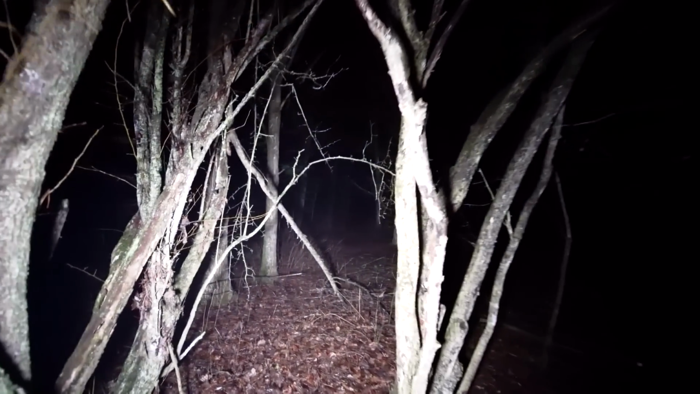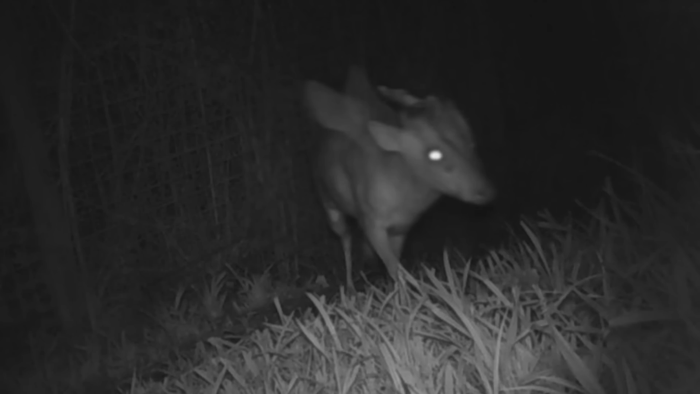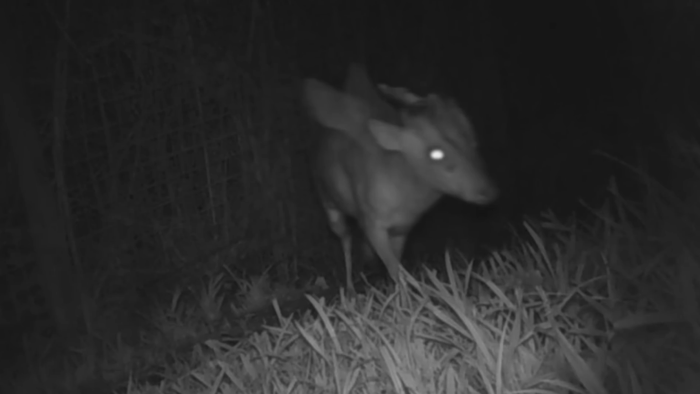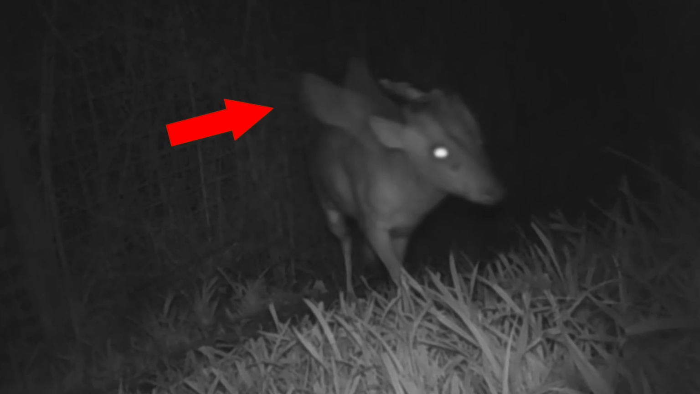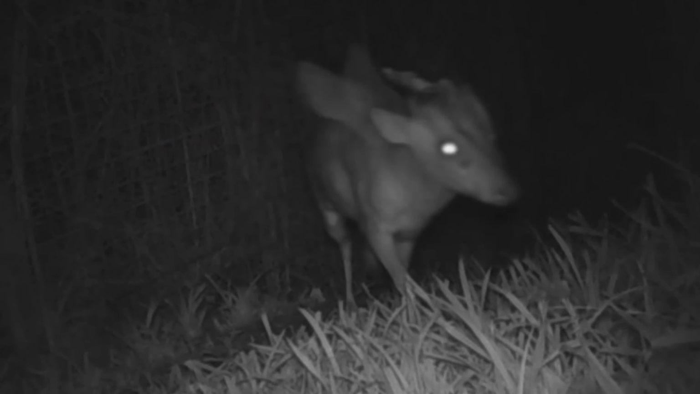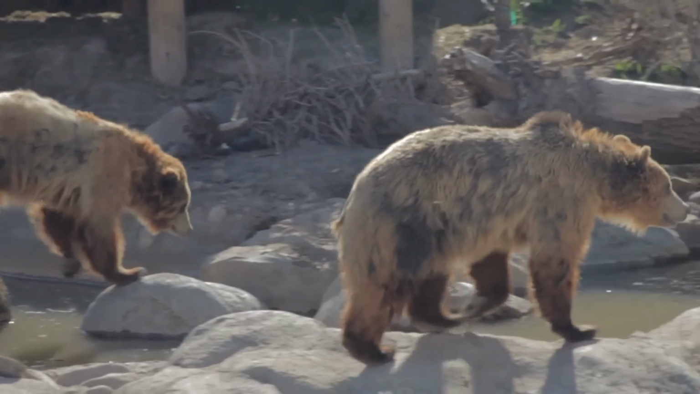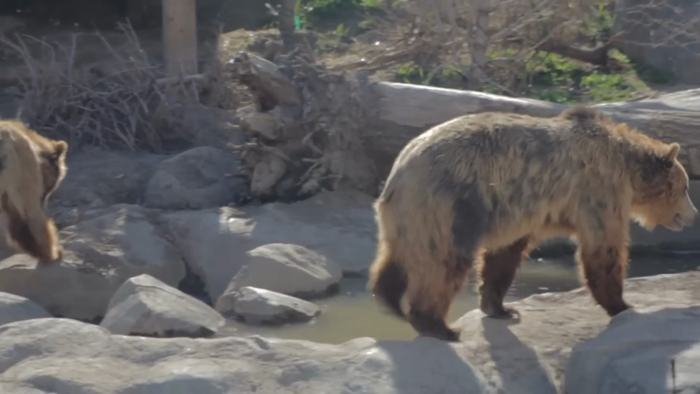A trail camera in Bristol Zoo captured something that's baffling wildlife experts. A mysterious creature with what appears to be wings and horns stalking through the darkness. But here's what makes this even stranger. The footage wasn't taken in some remote wilderness. This was caught right in the middle of the zoo's award-winning habitat, where bears and wolves roam.